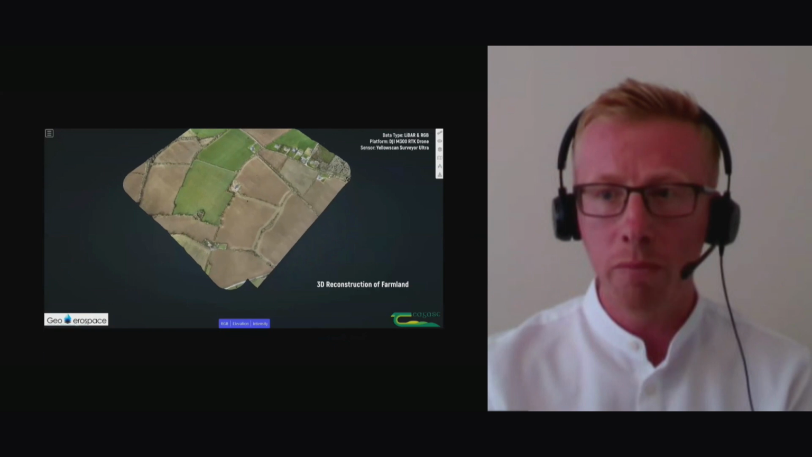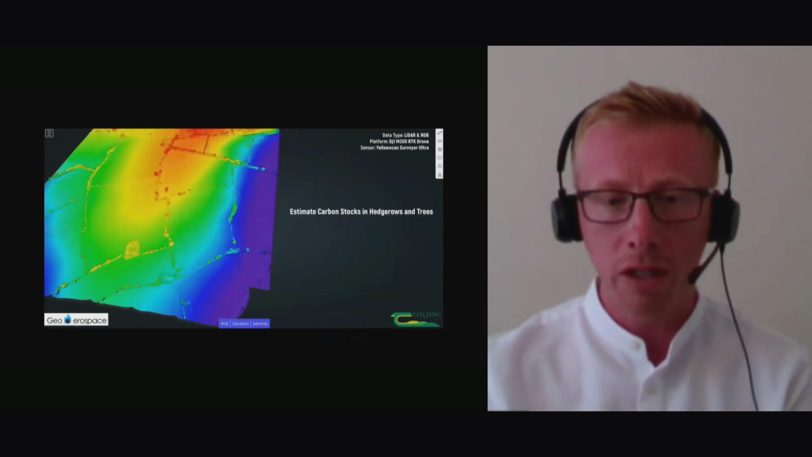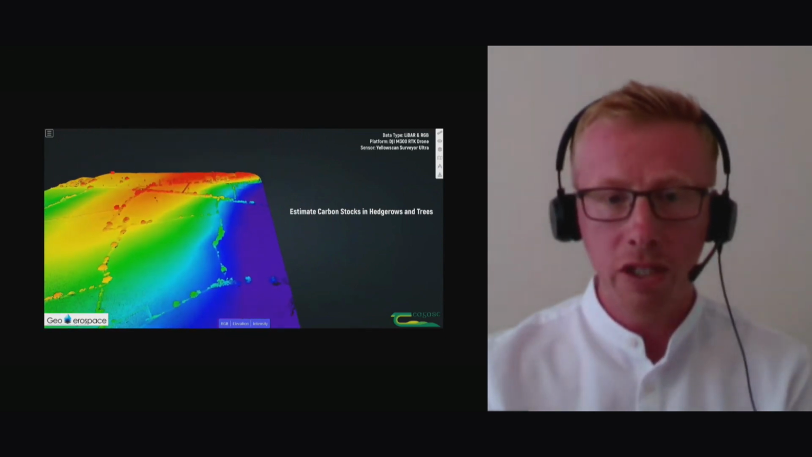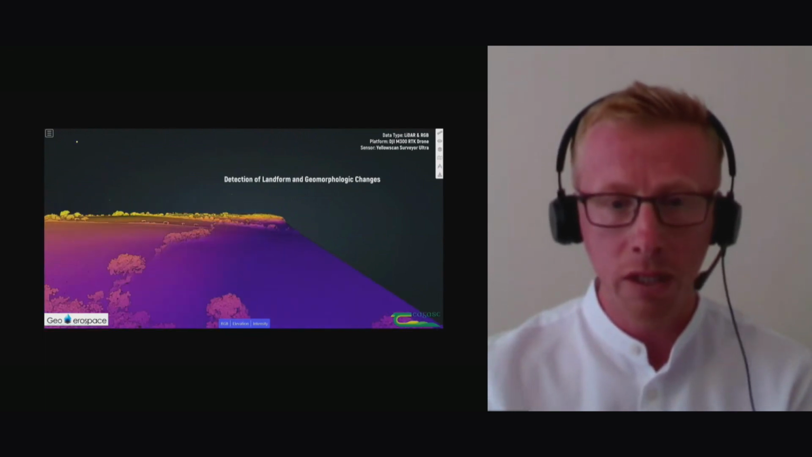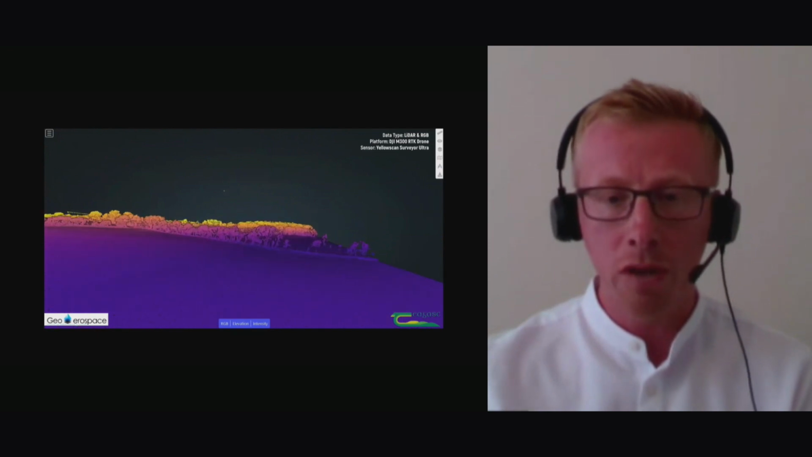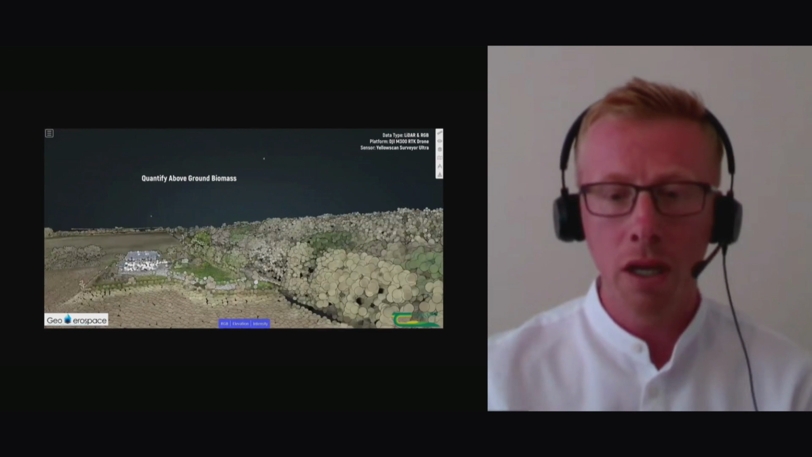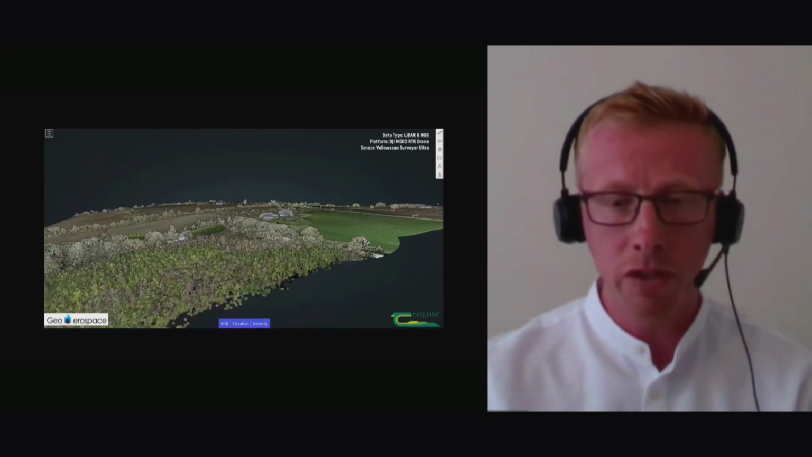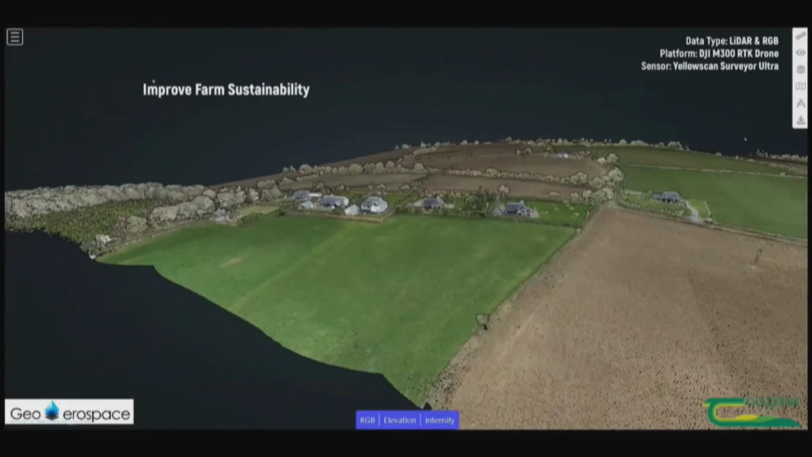We're using a P1 DJI RGB camera in addition on a second drone, and then we're also collecting multispectral data. As you can see, what we're trying to quantify is these hedgerows you see throughout the farm. These are a common feature across Irish landscapes, and they have the potential to store a lot of carbon over the years. So it's about trying to understand how much carbon can be stored in these landscape features.